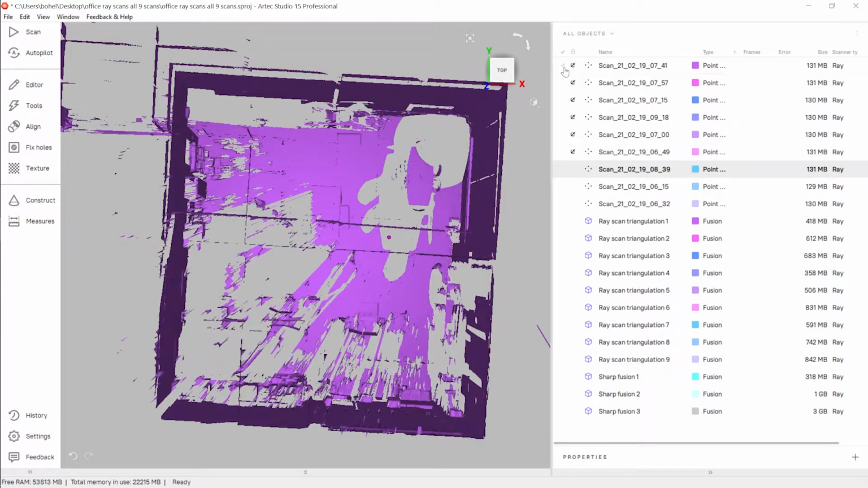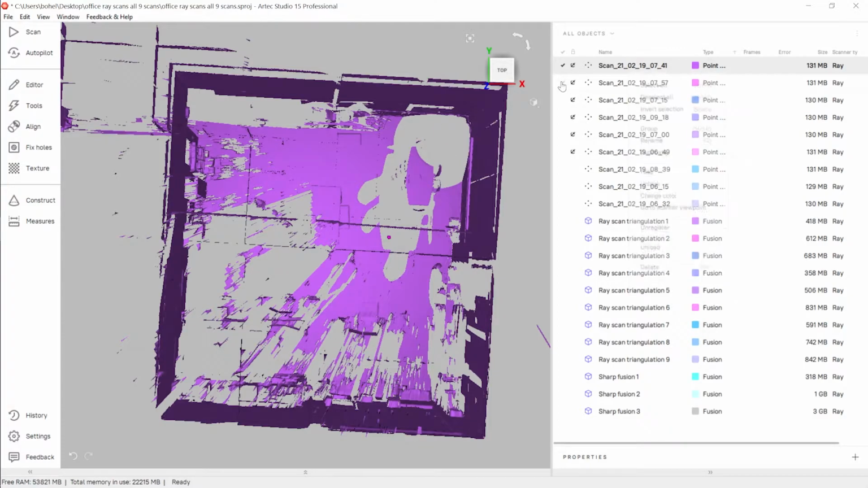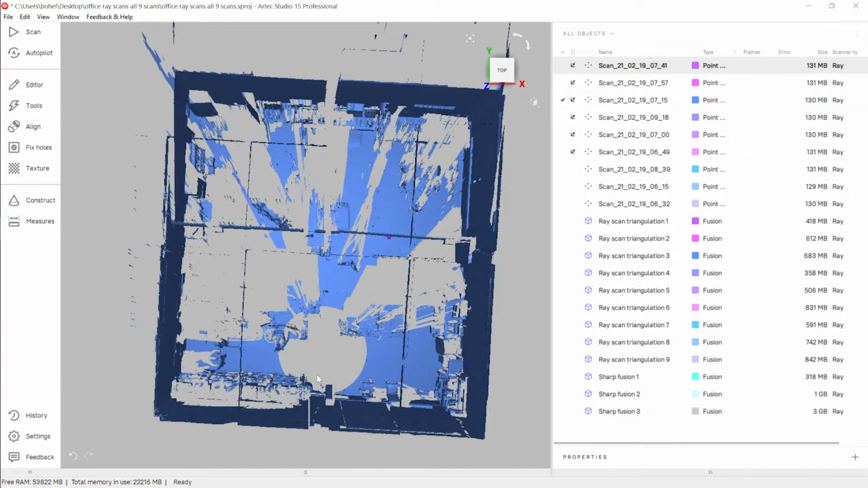Actually, if we turn these on one by one, you can kind of get an idea of where these were positioned throughout the office. So this one was right here where this circle is, where that gap in the field of view is pointed down at the ground. That one's right there. And you can usually see a big circle as we go through these. This one was right here. You can usually tell where the Ray was positioned based on that circle, and any of these shadows you'll see throughout the scan.